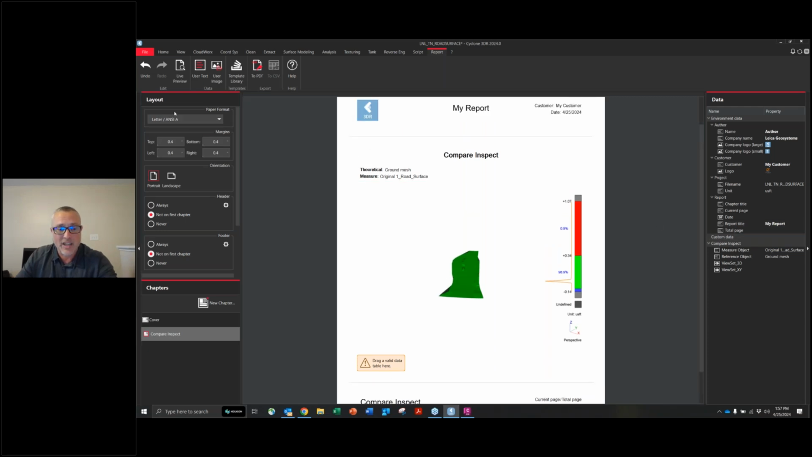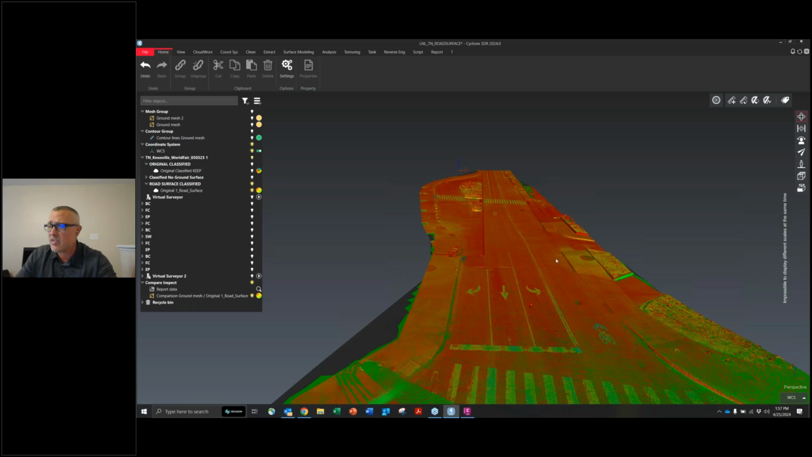And this is already inside of Cyclone 3DR. It allows you to basically show them, look, I've got this. That's how accurate it is. So hopefully that's a quick answer to your question. Maybe not in a cross section format, but it is a way to check it.